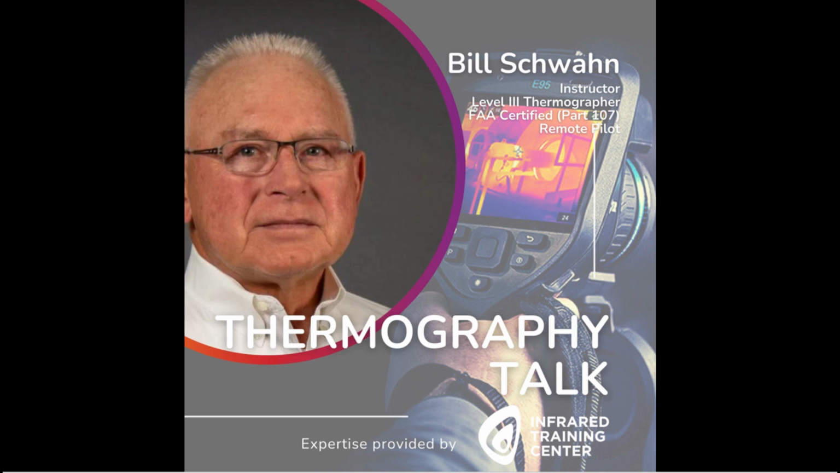FLIR sUAS cameras have MSX, multispectral dynamics, which provides an outline around objects in the field of view, allowing for better identification of components. The following slides will provide an example of different types of imagery. This image shows a disconnect in a substation. The thermal anomaly identifies that there may be a challenge at this particular switch.